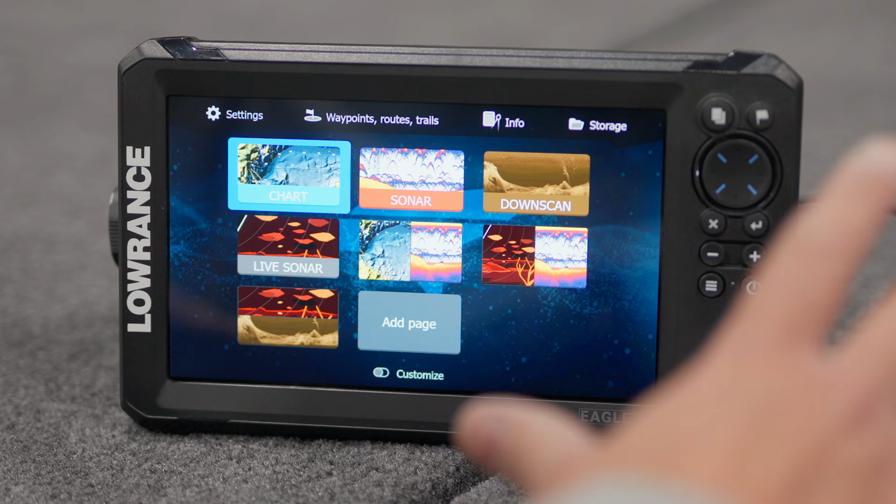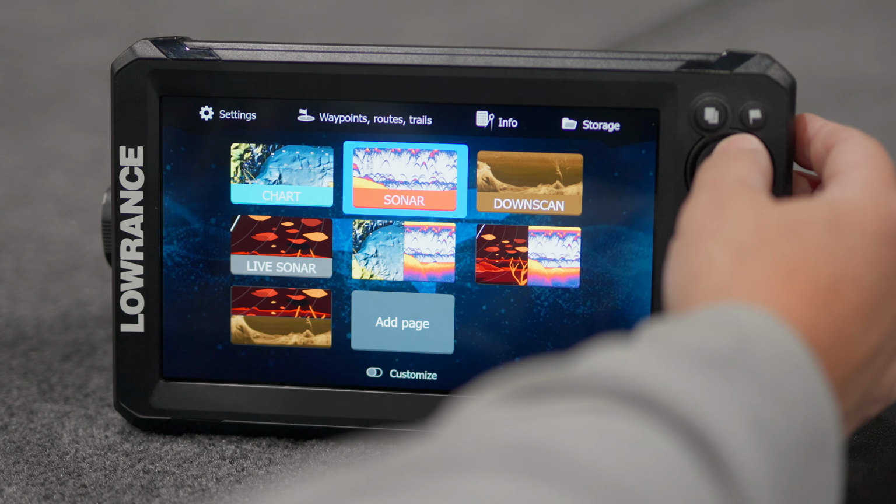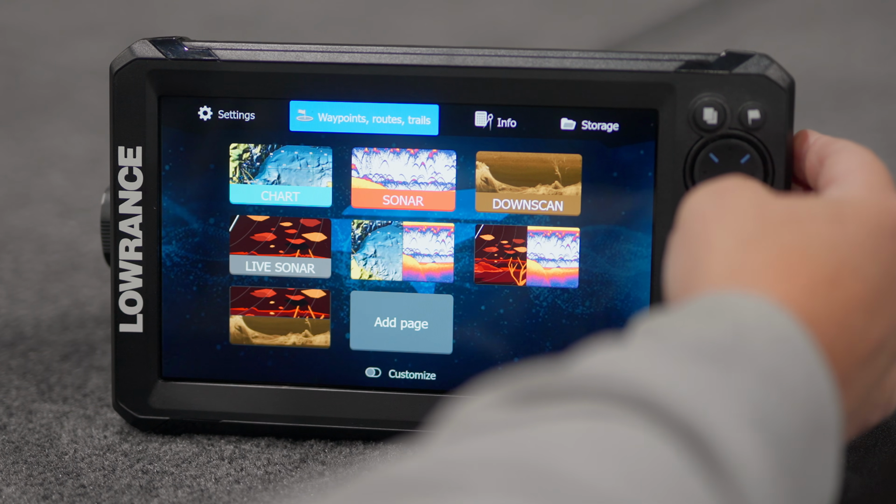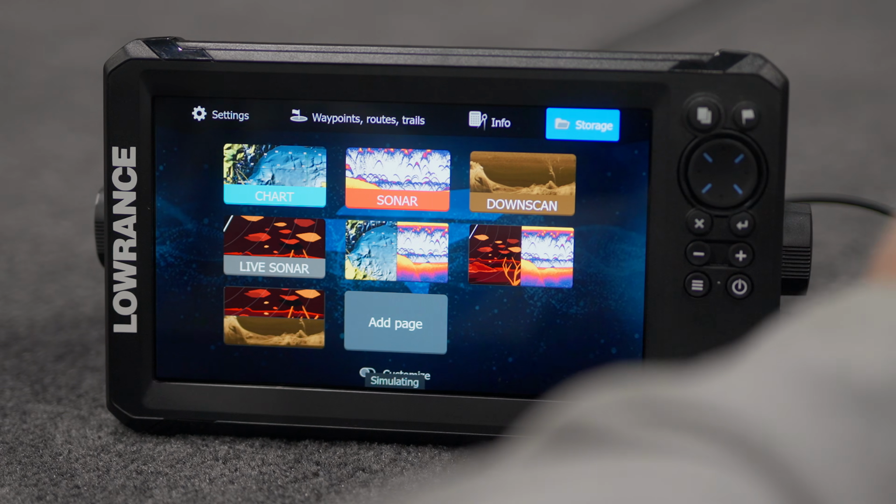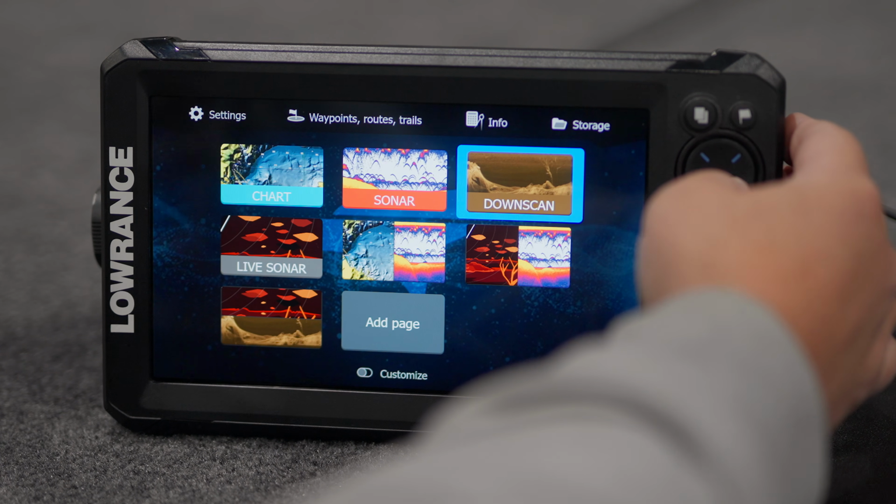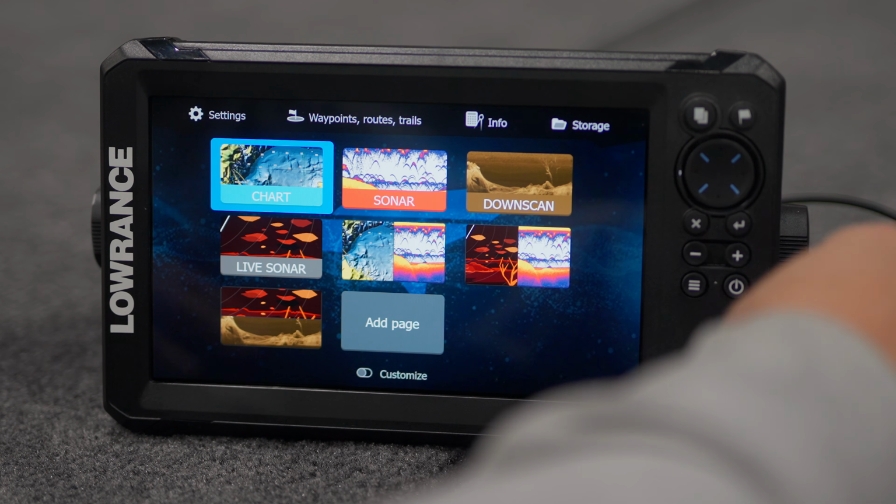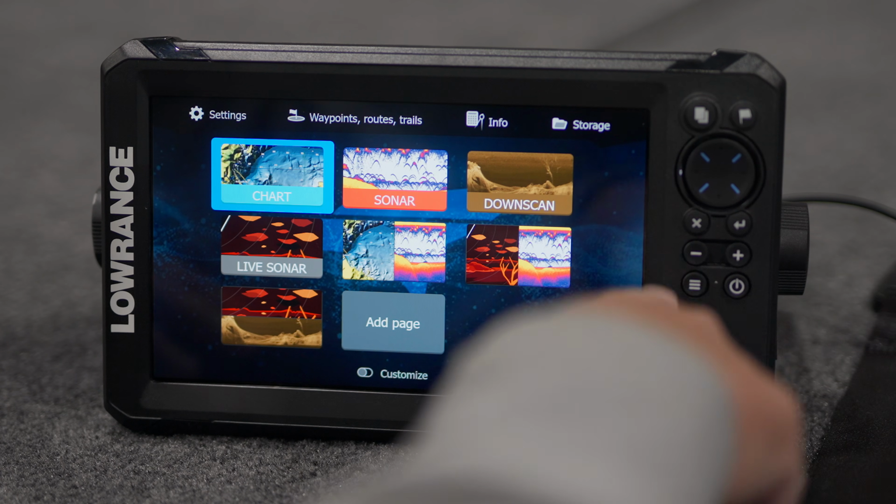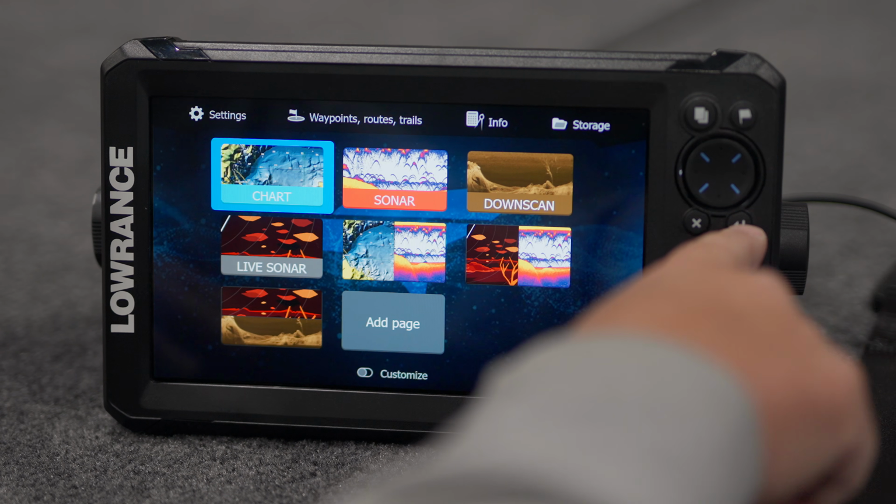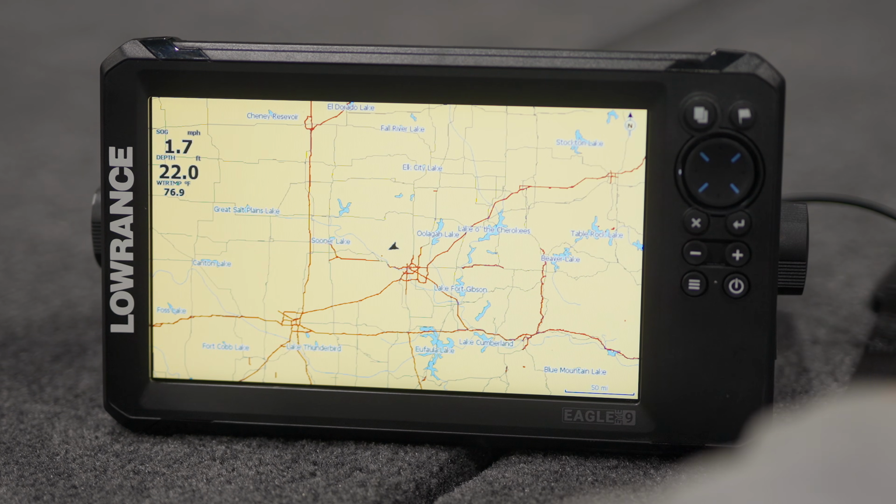Okay, guys, so here's our main menu. We toggle with our keypad over here. So we've got settings, waypoints, routes and trails, info, and then our storage. So very similar to your Lives, your Pros, Elite FS, we talked about that. So let's just jump in and go to our chart. We've got an X and then this little arrow, so that's our enter button. Anytime we scroll over, we want to click that to get into our charts.